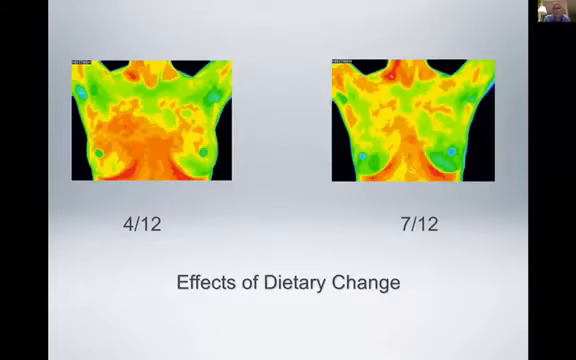This is a case, I think maybe from 2 years ago, a case that I read actually, and you see on the left side of the screen of April 20, just diffuse warm areas, pretty symmetric, a little more on the right than the left. It's not unusual for us to see that at all.